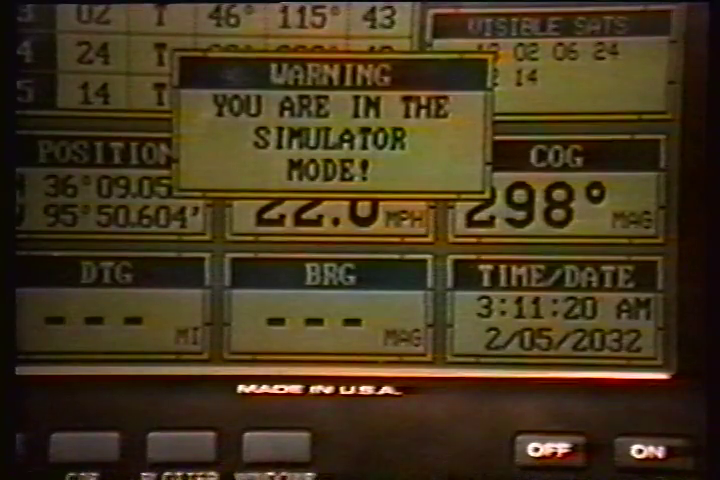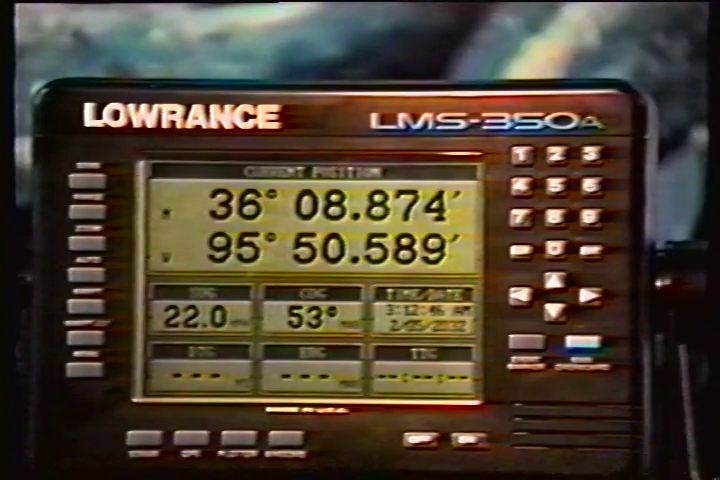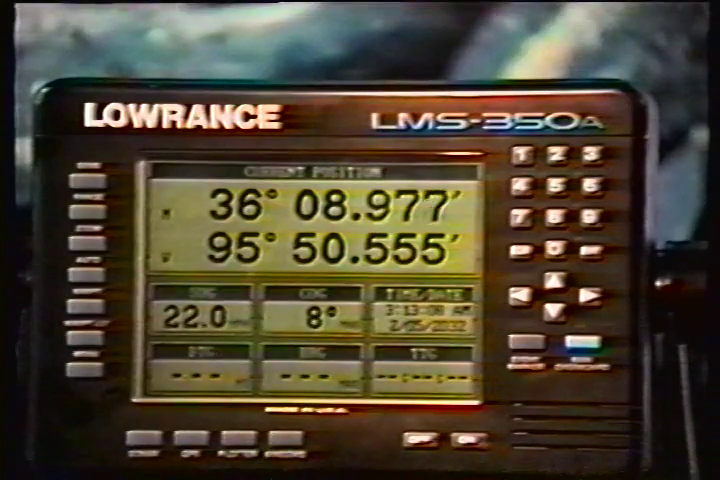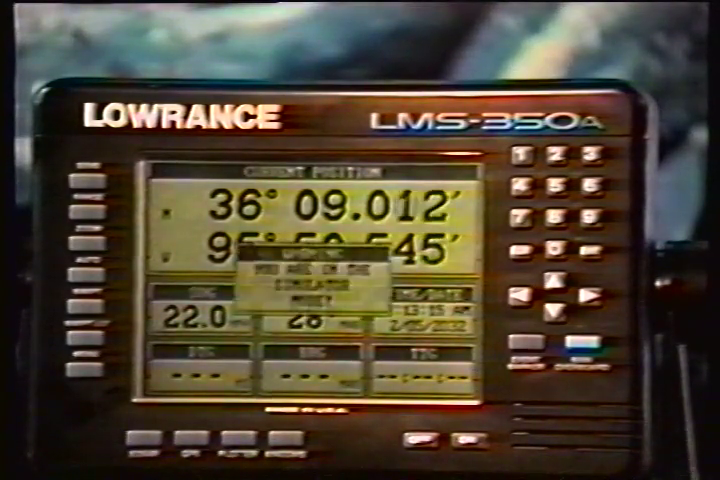These displays are customizable. The position screen automatically appears after the LMS 350A is initialized, or you can view this screen at any time by pressing the GPS key. The position display shows your present position in large numbers at the top of the screen, and speed over ground, SOG, course over ground, COG, distance to go, DTG, to waypoint, bearing to waypoint, time to go, TTG, to waypoint, and local time and date displays at the bottom of the screen.